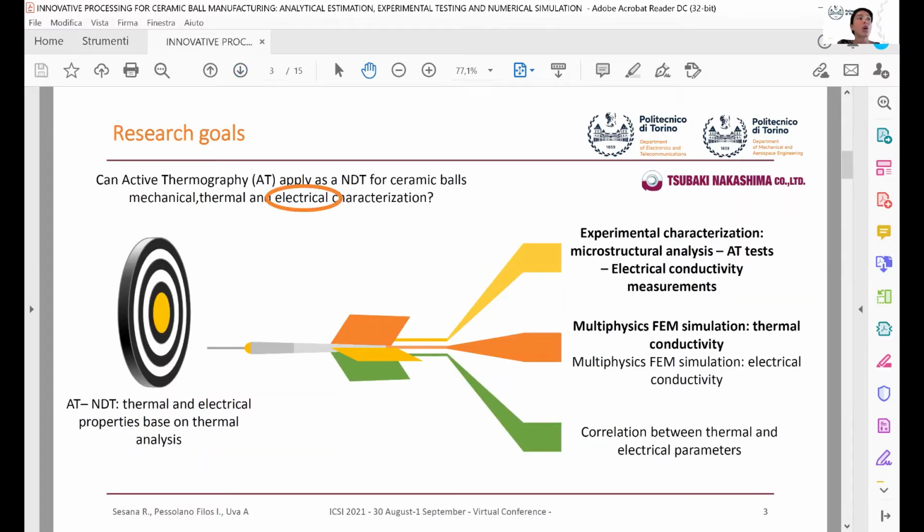The major goal of this research is the study of thermal and electrical properties based on the thermal analysis. Therefore, we ask if the active thermography, as a non-destructive technique, can be applied for the thermal and electrical characterization.